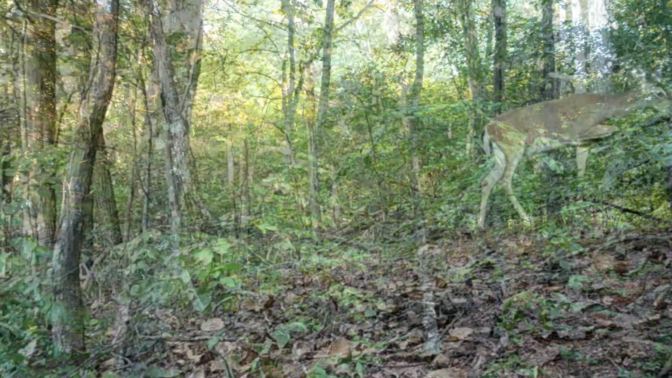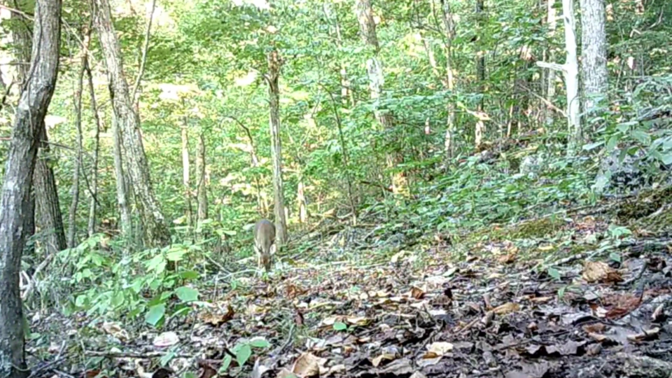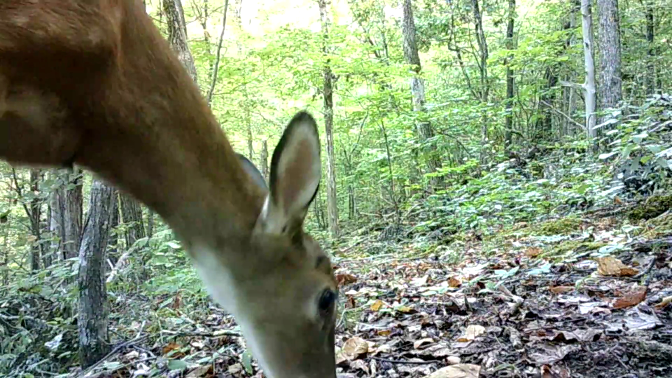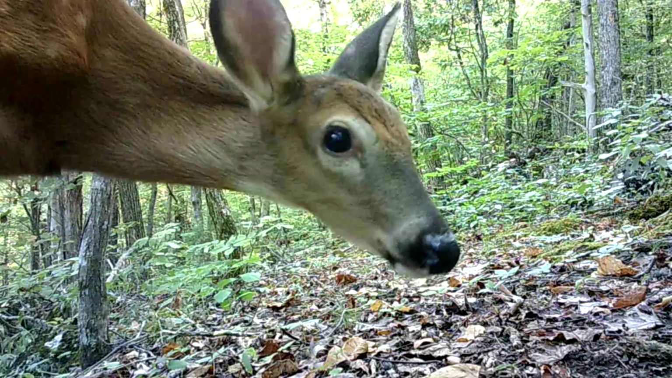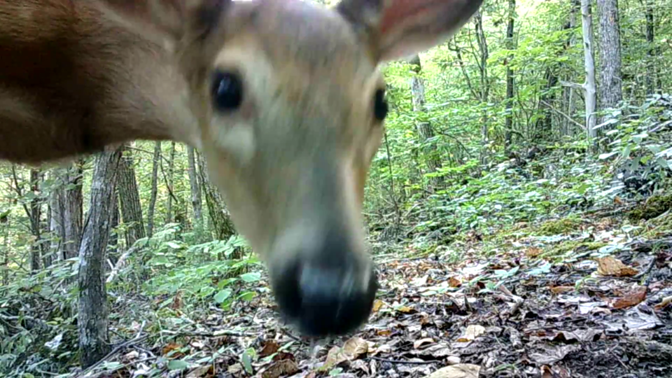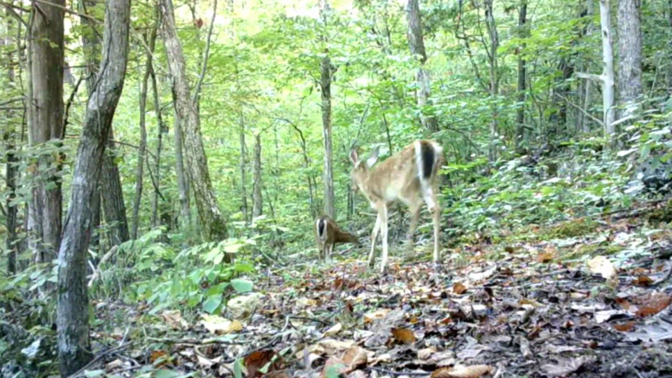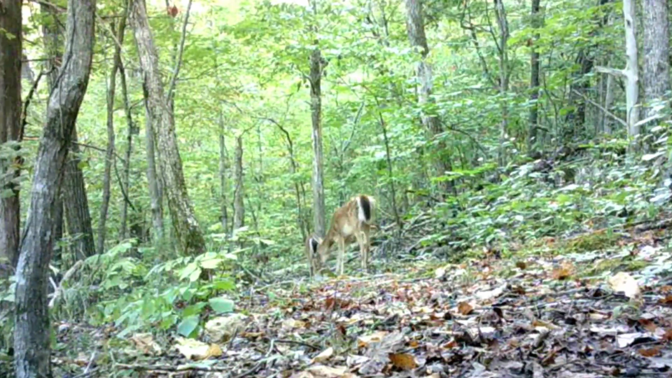Well, out on the ridge trail, the fawn are doing real good. They're still doing real good, traveling around everywhere. And they don't mind these cameras they grew up with. They're only about 5 months old. And they travel around all day and all night, all in mommy. They're about grown.